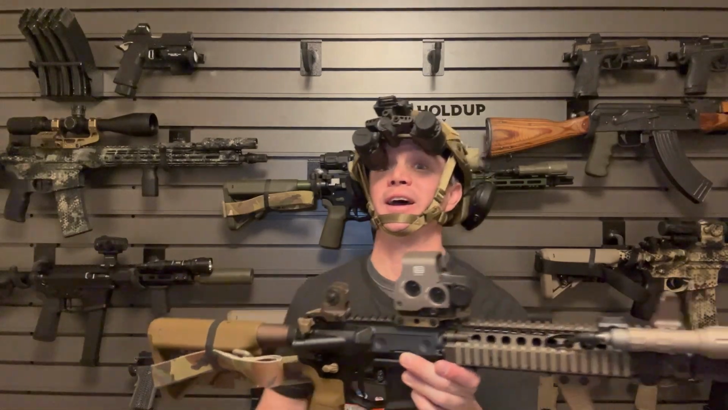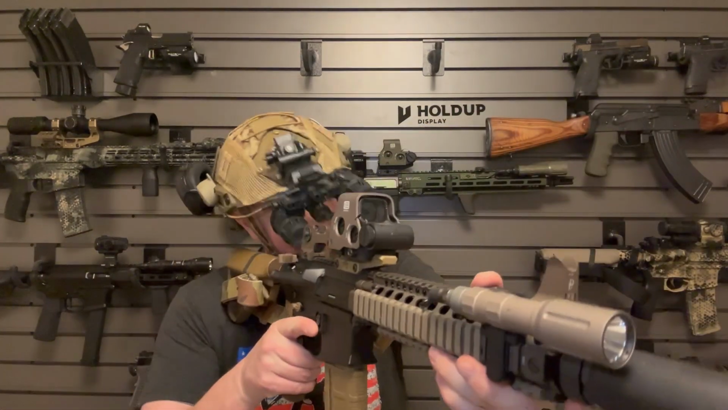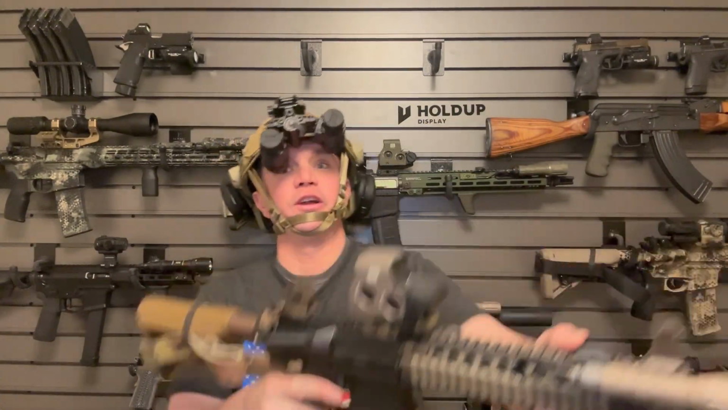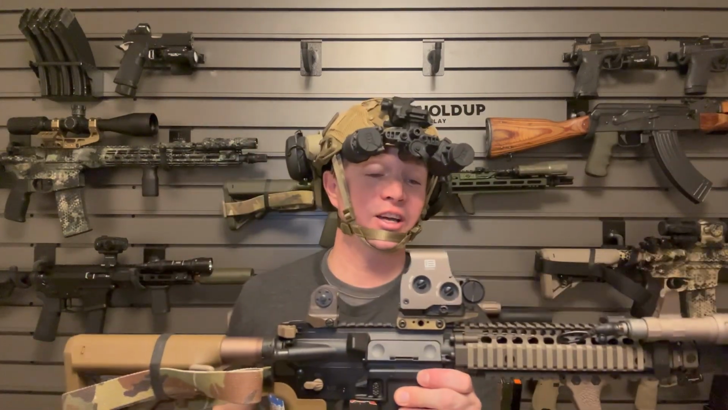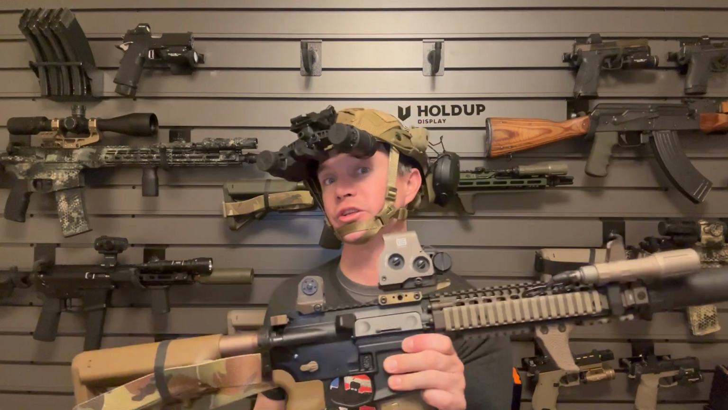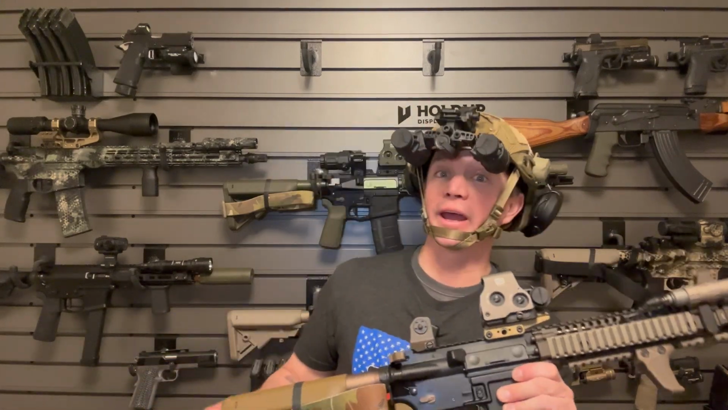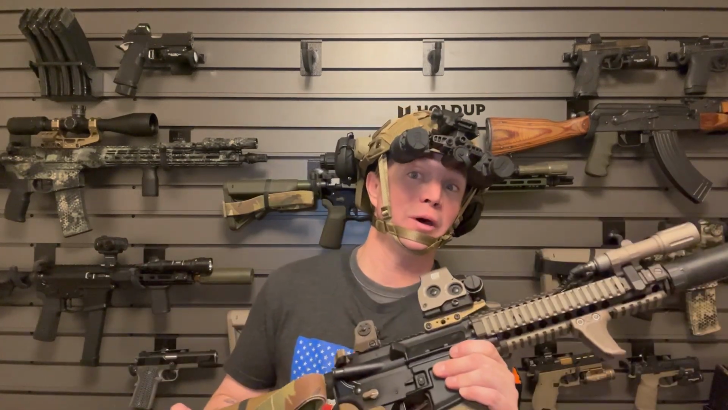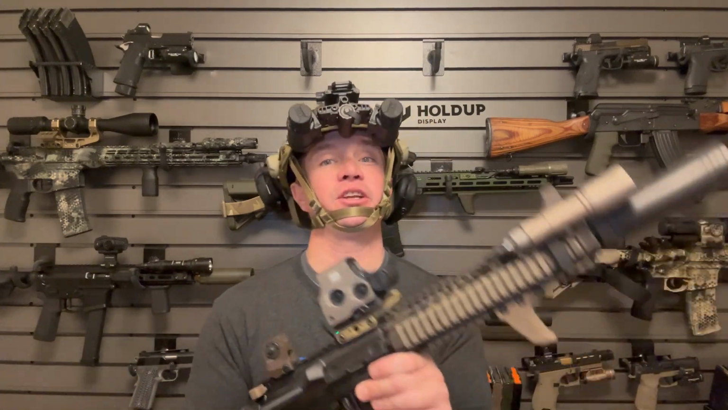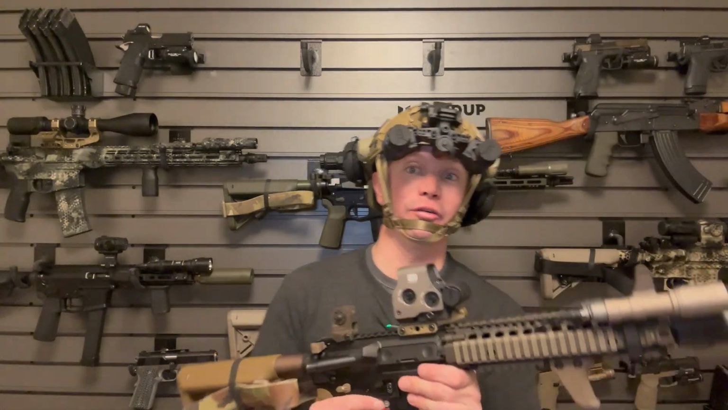2.26 inch optic height is very easy to look through with your night vision. I had no issues, even my very first time out, passively aiming through this EOTech. Now, say you don't have night vision yet, you can future-proof yourself by getting an EXPS 3 model, which is the night vision model, which has a button for night vision, and you can very quickly go from your daylight setting on your EOTech to your night vision setting.